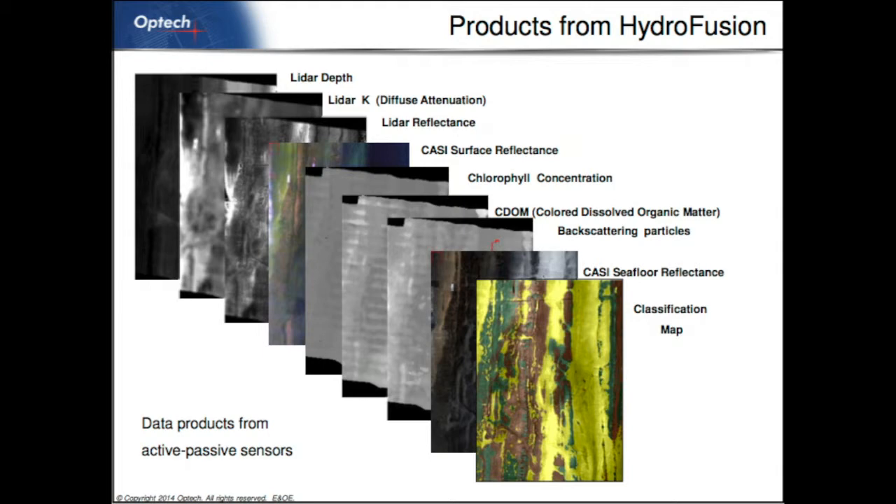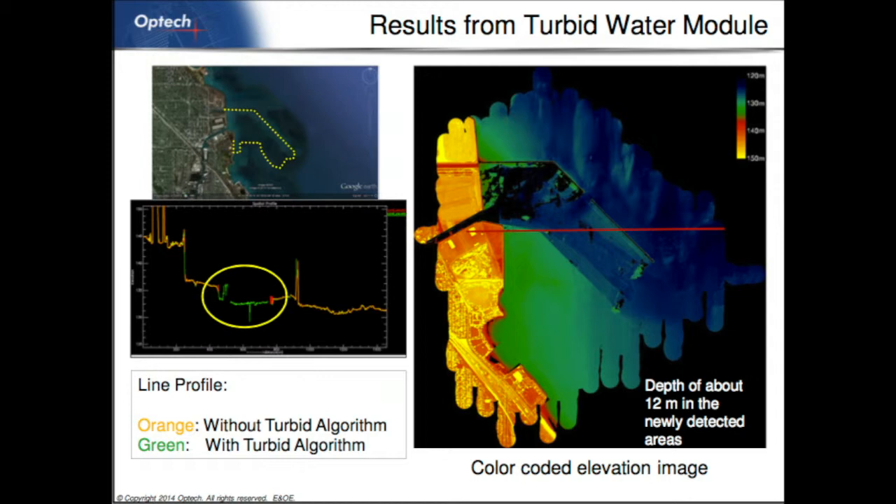So they've been very successful in combining all this in one package to get these classifications and all these data products. An example from Lake Michigan. I mentioned before that we specifically designed the system to really go through turbid water, not bright sand from Florida, but more muddy bottoms.